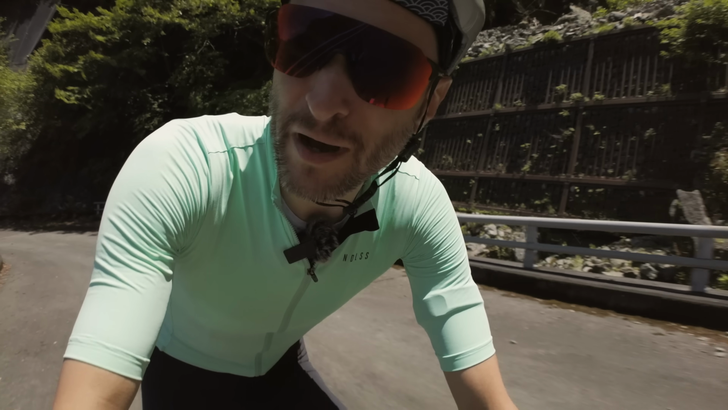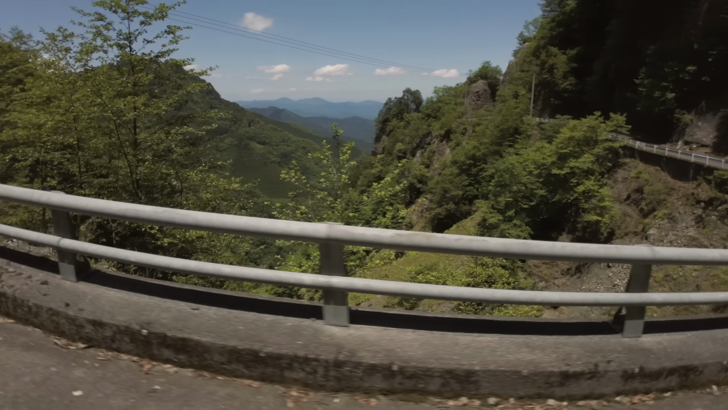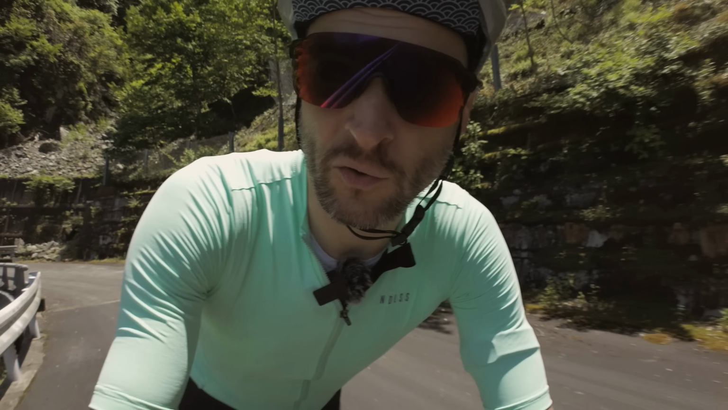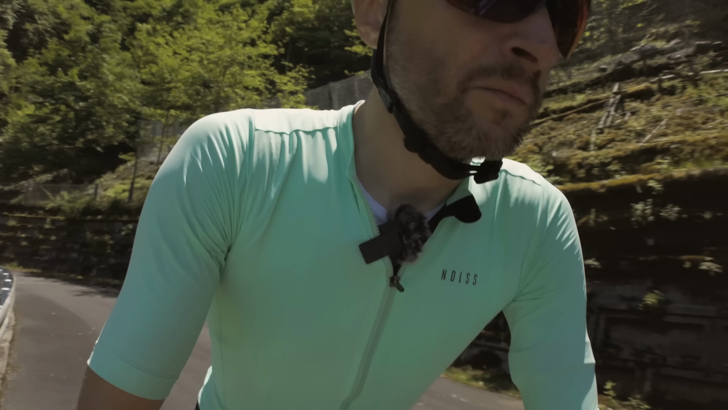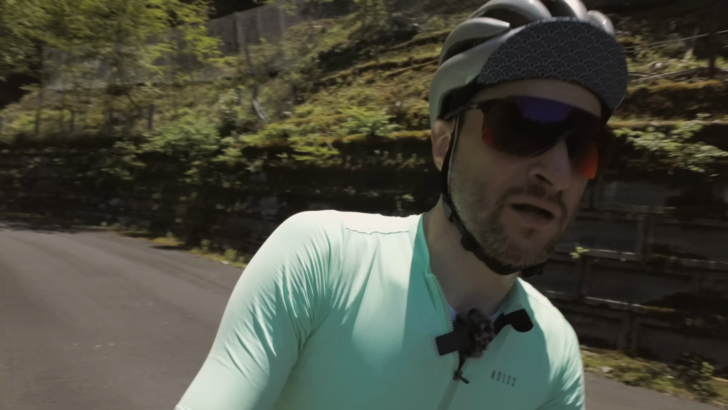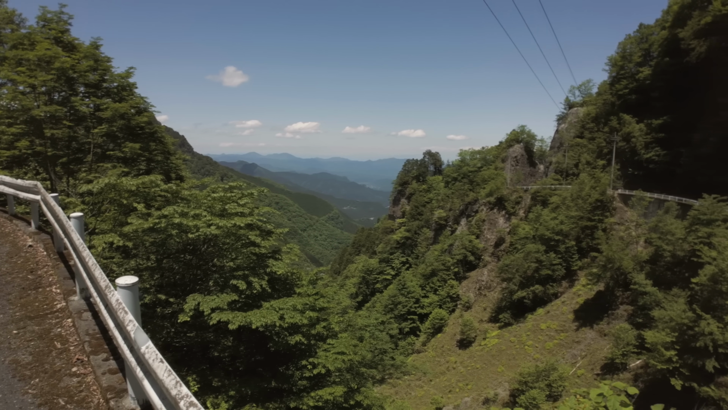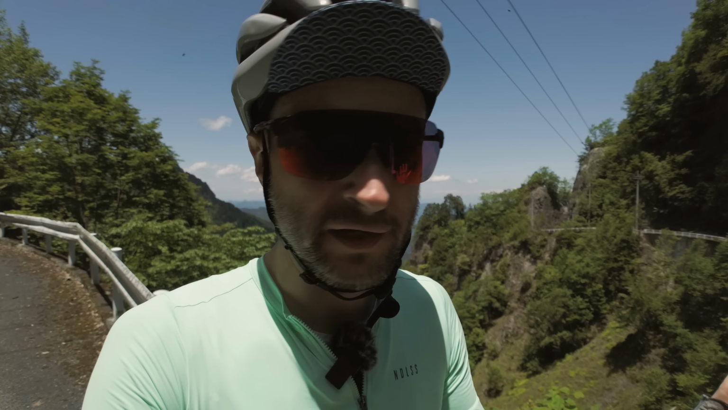Just riding through the mountains, kind of like this, in the middle of the night, climbing alone. Yes, the sound of the mountains. It's so therapeutic. I actually might stop here before I head into a tunnel. Look at this.